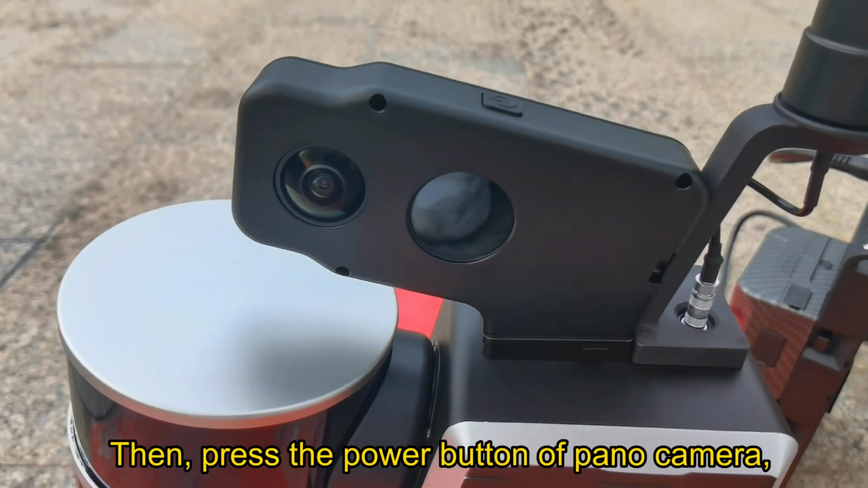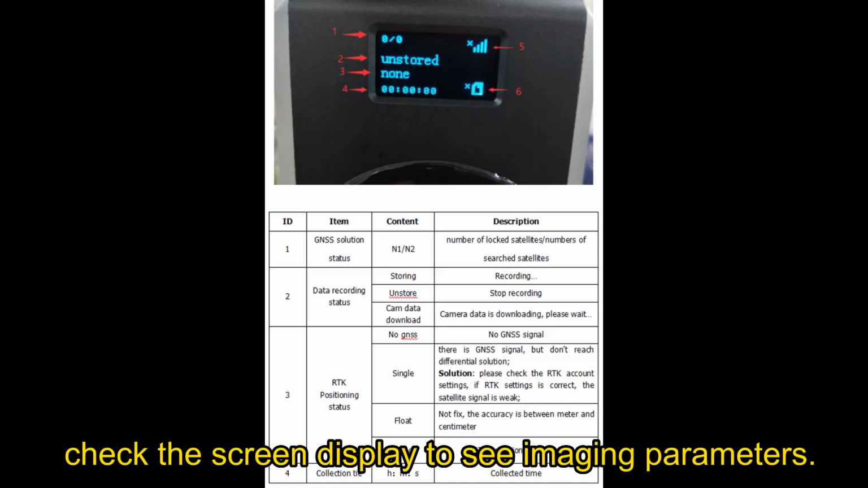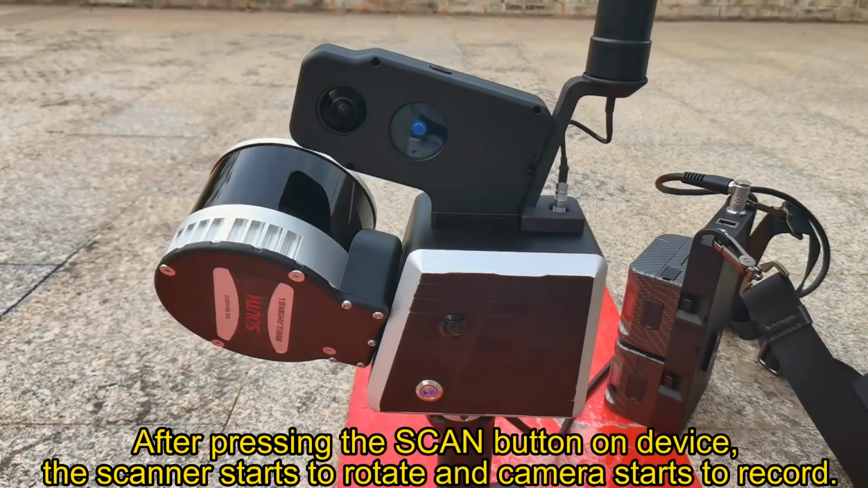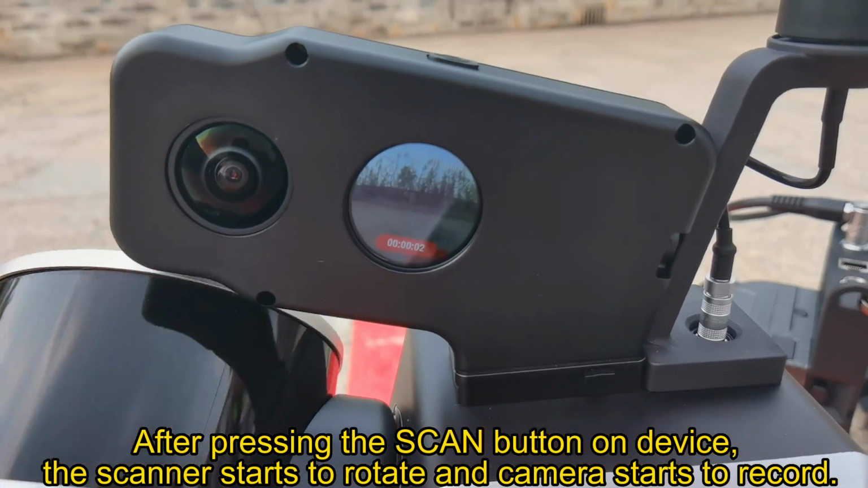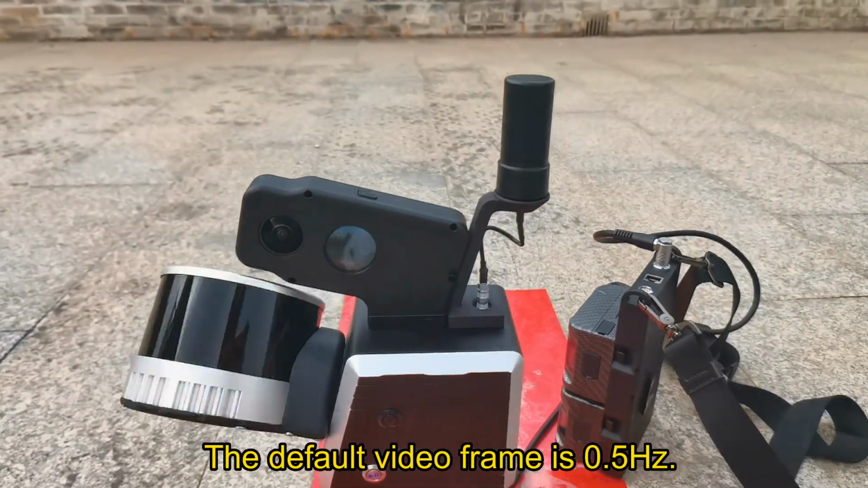Then, press the power button of the pano camera. Check the screen display to see imaging parameters. After pressing the scan button on the device, the scanner starts to rotate and the camera starts to record. The default video frame rate is 0.5 Hz.